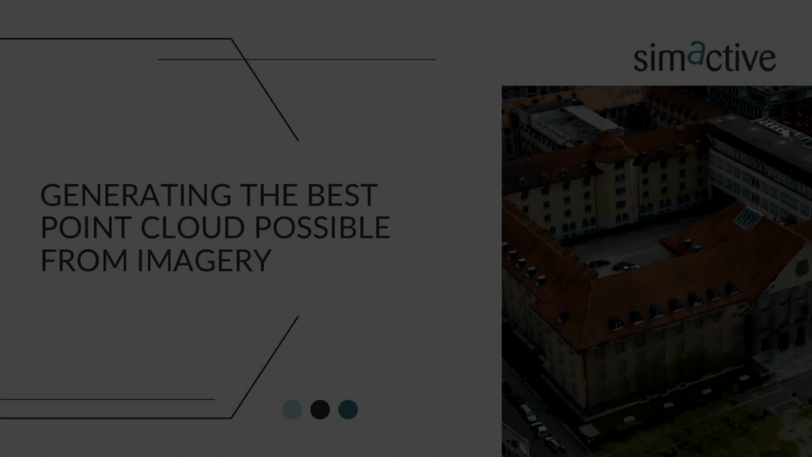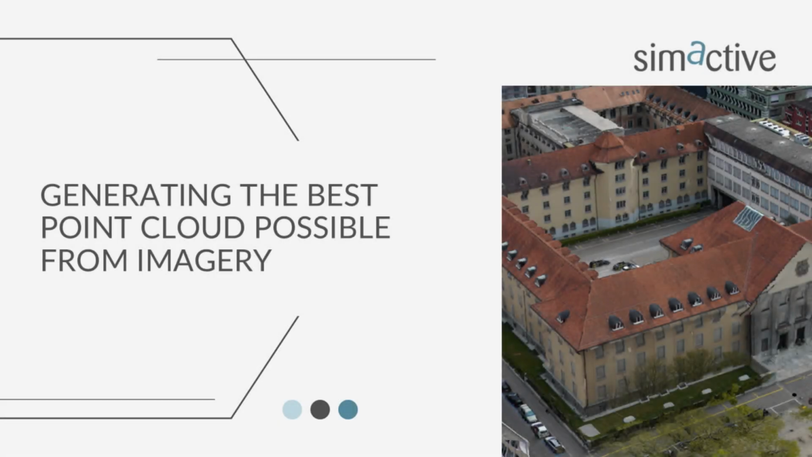So let's talk about generating the best possible point clouds from imagery. From your experience working with our customers and our data all the time, give us some semblance of best practices for these folks.